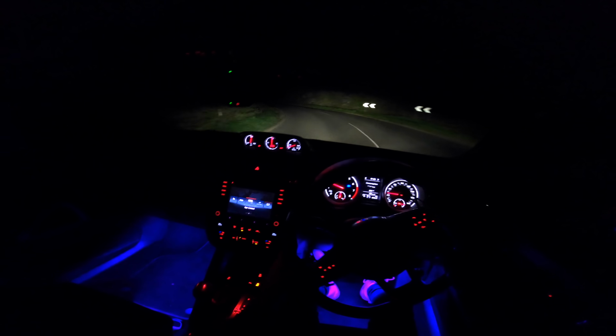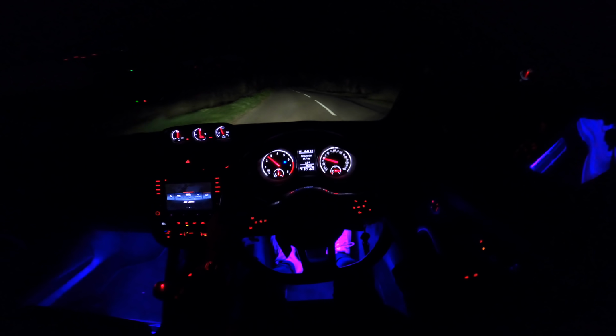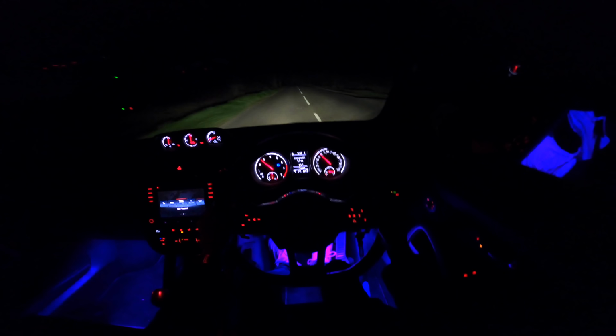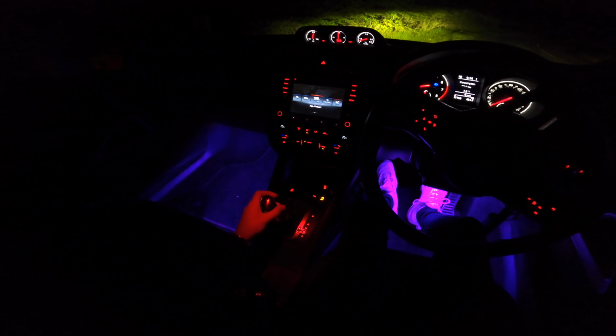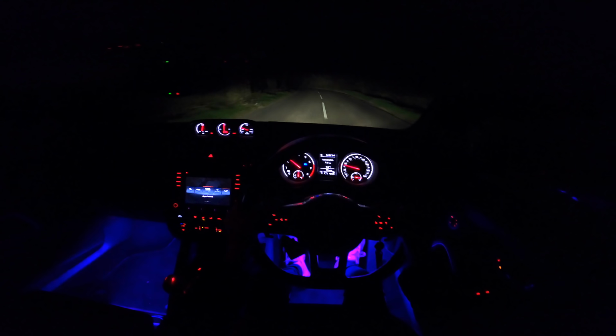Come on, I listen to you guys. Brake beforehand, accelerate out of it. You can hear the DSG. Oh! The DSG. When we get the exhaust on, DSG fart. My fucking camera died just as I was literally getting into that road. Oh, listen to that.